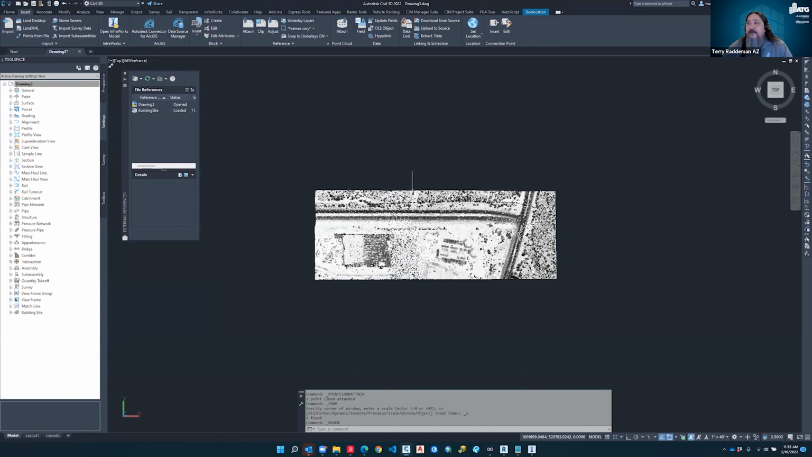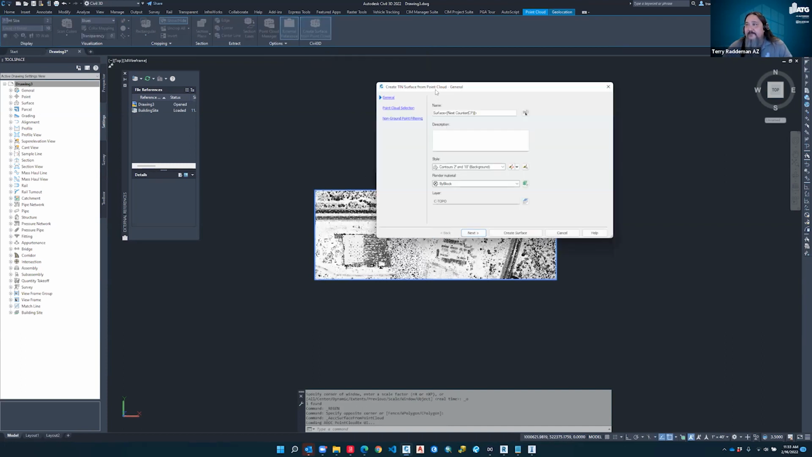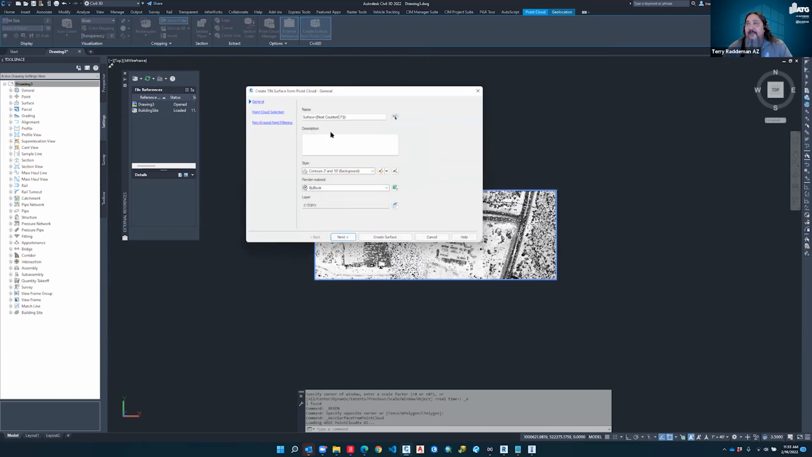The easiest approach is just using the stock commands. If you highlight our point cloud, we can do this point cloud from Civil 3D surface. So we're going to do this approach, and then we'll try another approach here. So this guy here, we'll go ahead and click on create point cloud surface from point cloud.